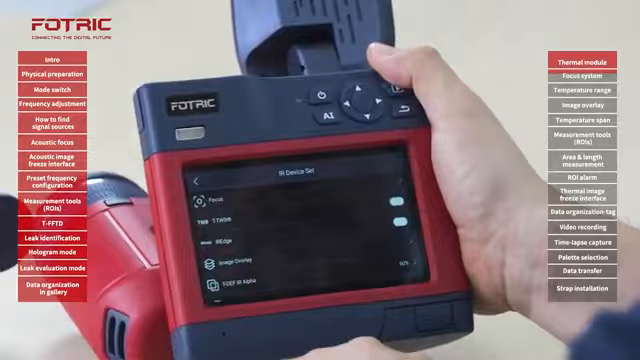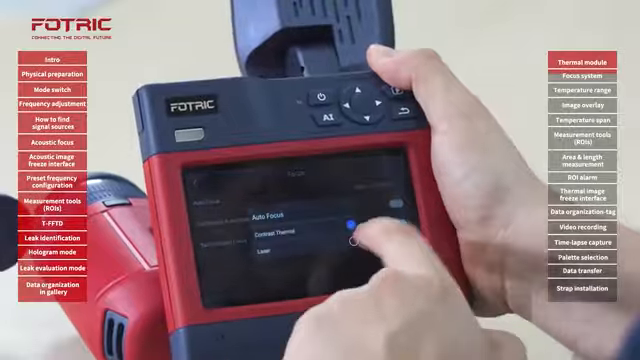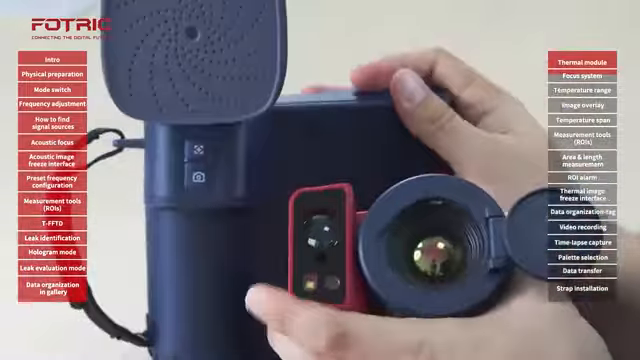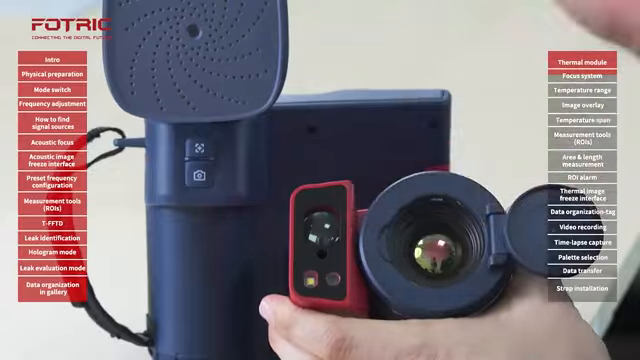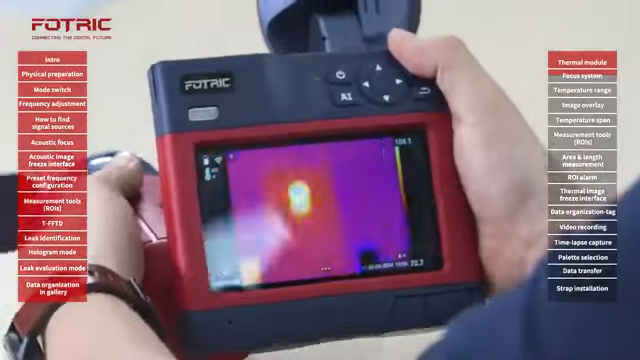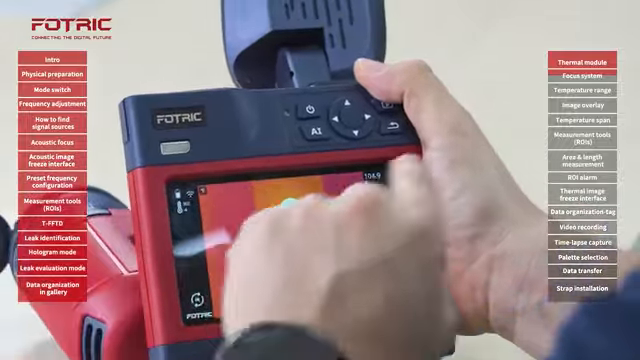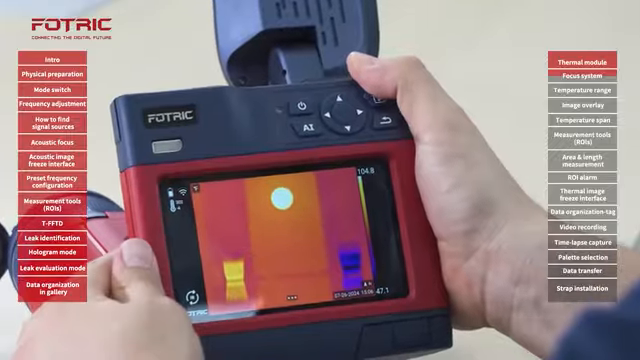So let's go to IR device, focus. In autofocus, I will choose laser. When I go back and I press the focus button, the laser distance ranger is going to measure the distance between the camera and the flat surface in front of me to get the camera in focus. I press the button and the camera goes in focus. You know that the laser focus is activated because you will see a small dot in between the brackets.